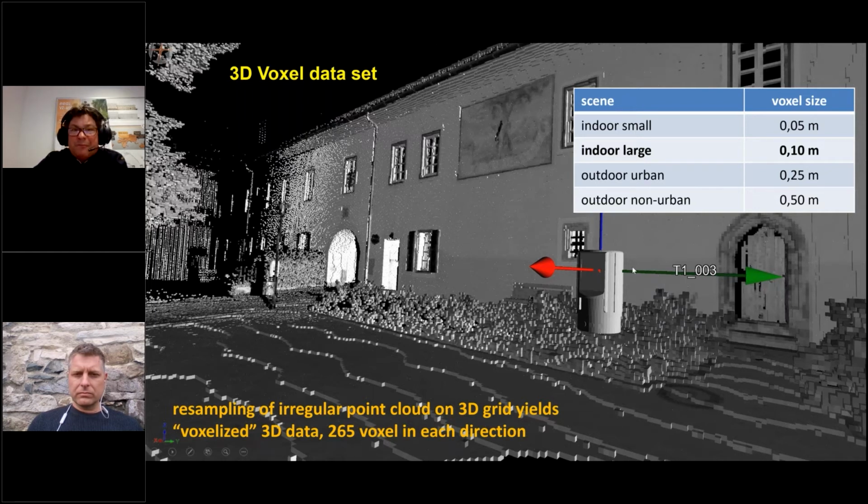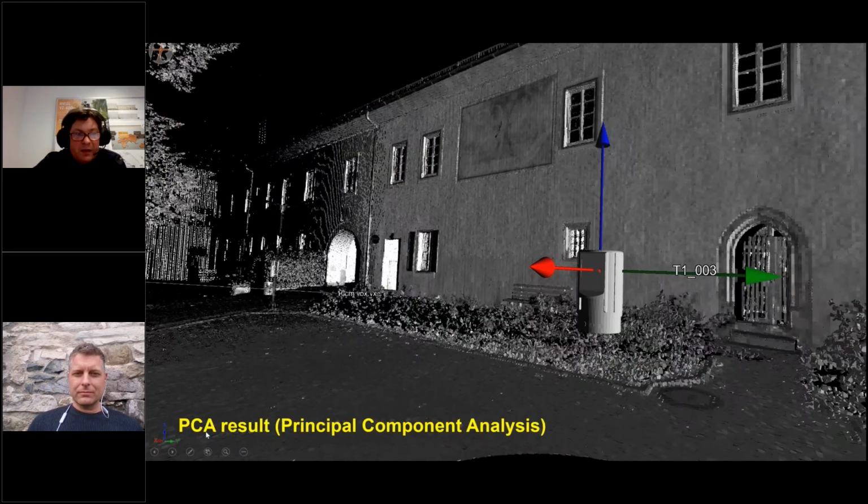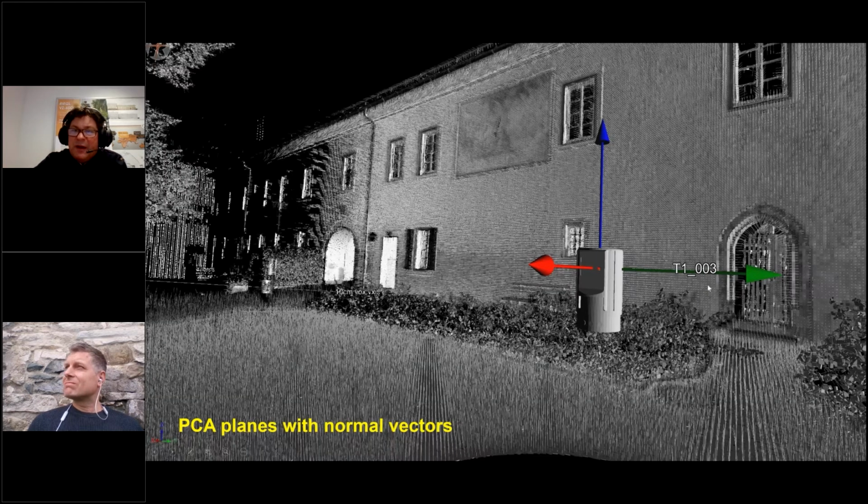We are using 256 voxels in each direction, and this goes through the Fourier transformation. But before that, we calculate the principal component analysis: for every single voxel, we calculate the plane inside, if there are a minimum of 3 measurement points, with a normal vector.